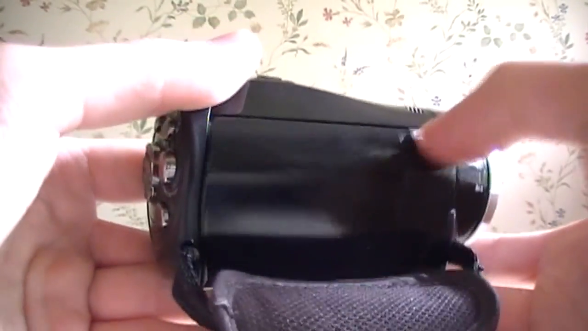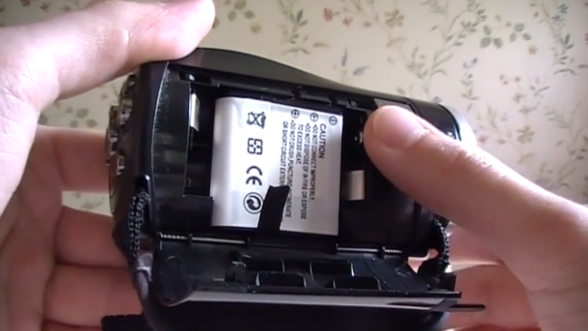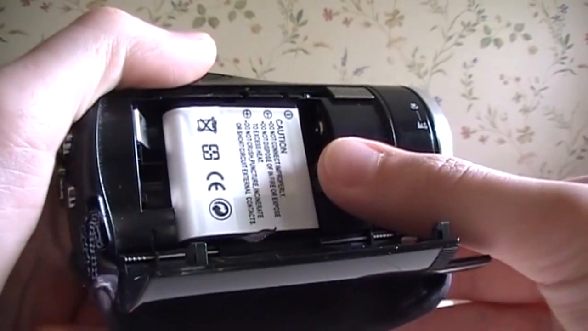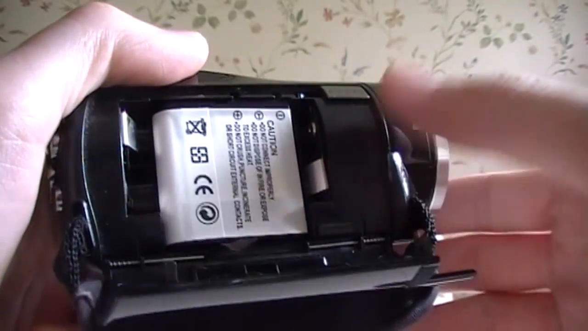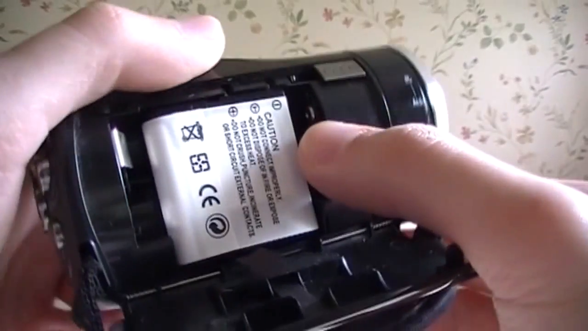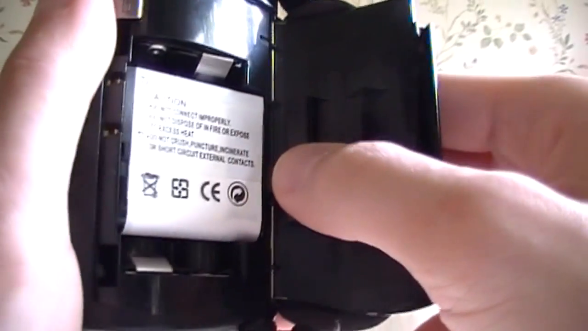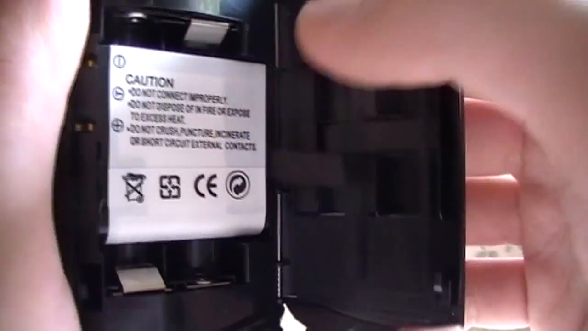Over on this side is the battery door. Just push that and it pops open. It can run on either 2 AA batteries or a lithium-ion NP40 rechargeable battery pack. Now the thing is, if you use AA batteries, it cannot use the night vision mode. That feature is disabled, maybe because they thought the infrared LED would cause too much power drain on those batteries. But you can find these NP40 batteries very cheaply, only about $3 or $4 for the generic ones. So they're easy to stock up on and they work pretty good.